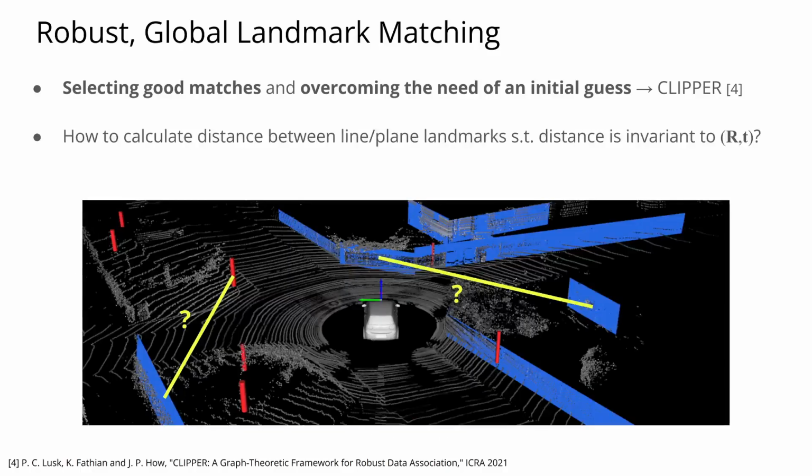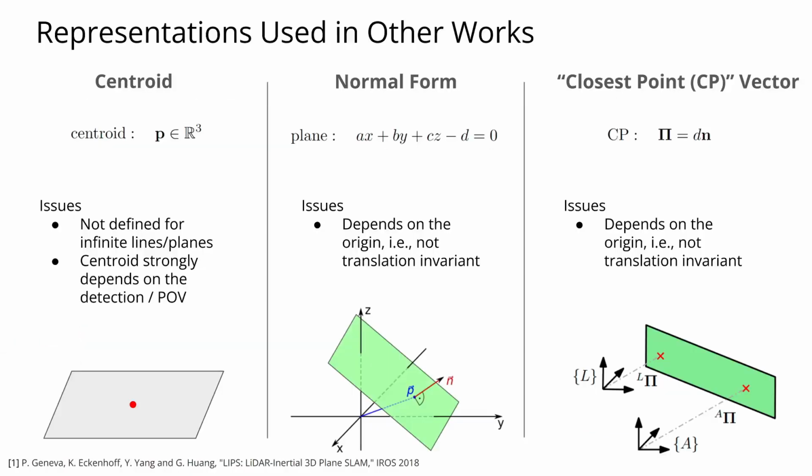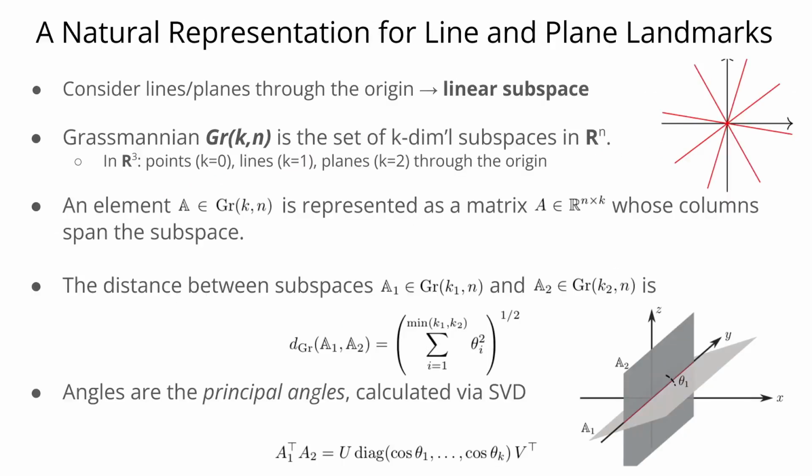To use this algorithmic framework in our case, we need to be able to calculate distances that are invariant to rigid body transformation so that we can build a consistency graph. For example, in the lidar scan shown here, what is the right distance function to use between two infinite planes, or between an infinite line and an infinite plane? Answering this question requires choosing a representation. Common landmark representations include centroid only, which discards additional shape and orientation information and is very sensitive to detection noise, or normal form and closest point form, which depend on the sensor origin and as a result do not meet the desired translation invariance property.